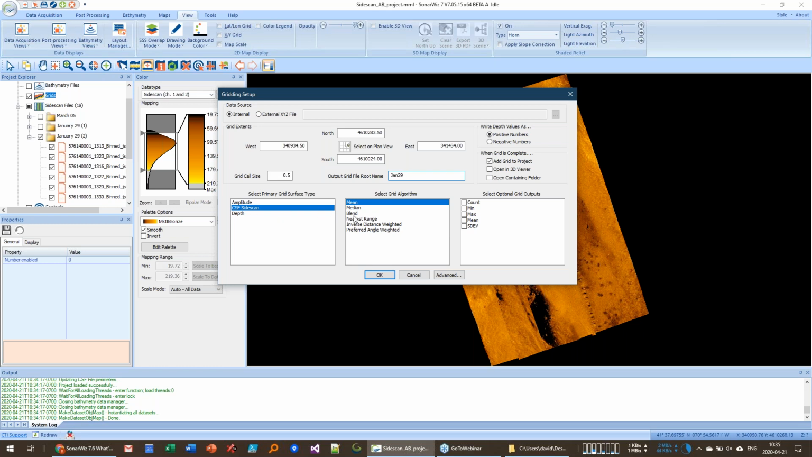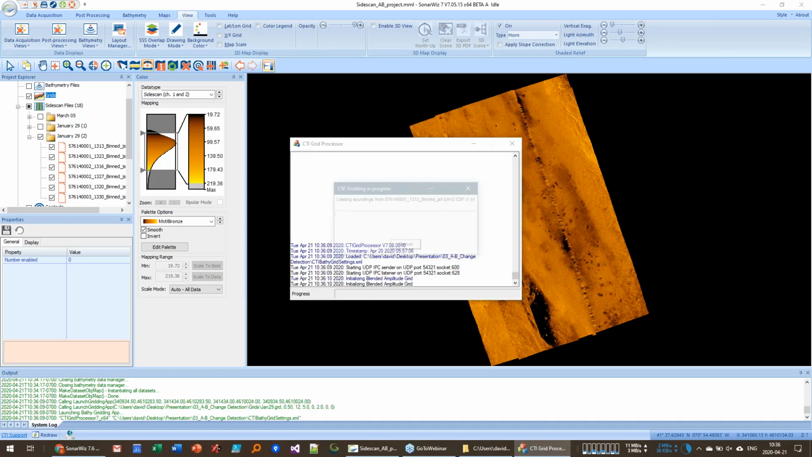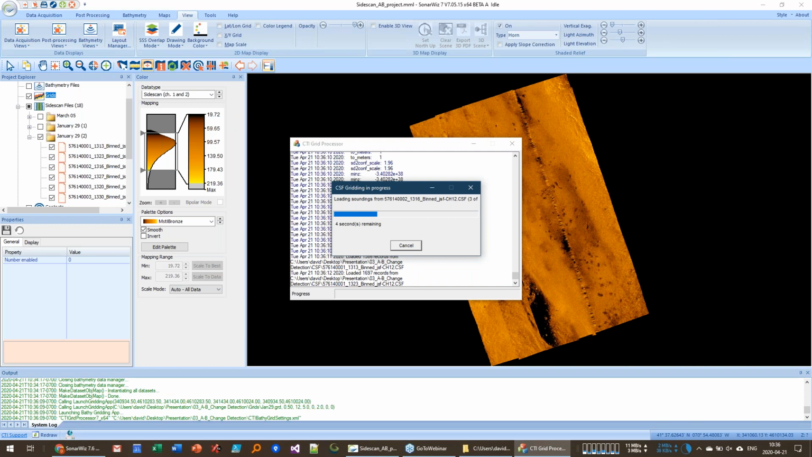I'm going to use the blend algorithm to try to eliminate all these seams in between the edges. And we'll do it at a 0.5 meter resolution. I'll let this go. Takes a second to queue up, and then the engine starts gridding. Sidescan resolution is much higher than typical multi-beams, of course. So you can have an extraordinary amount of data in just a small space.